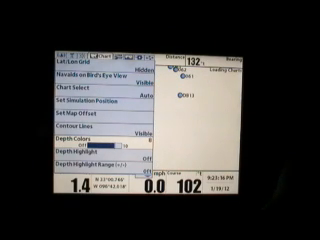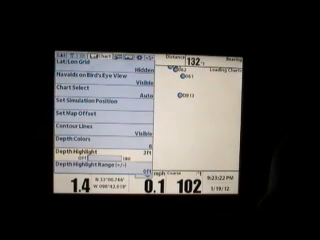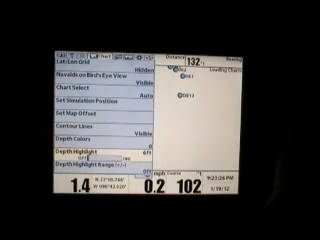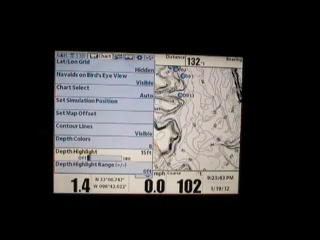So I go to there. Another feature that is really cool is depth highlight. You set the depth highlight. I've been setting mine on about 10 feet. Excuse me, actually I've been setting it on 15 feet. Now you'll see a very faint band in there. It's only marking the 15-foot band.